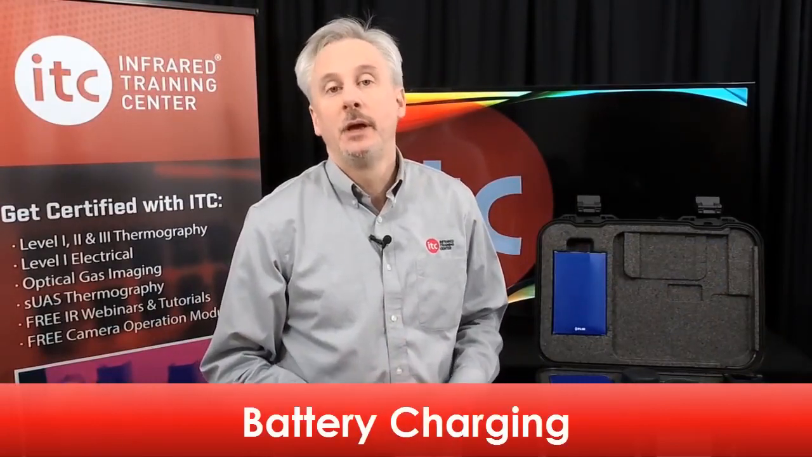Now, one of the first things you'll want to do is to charge your new batteries. We recommend charging them for about 3 hours before first use. Now, this is a typical T530, T540 case. These cameras come with 2 batteries, battery chargers here. Power supply for the charger can be found in the accessories box.